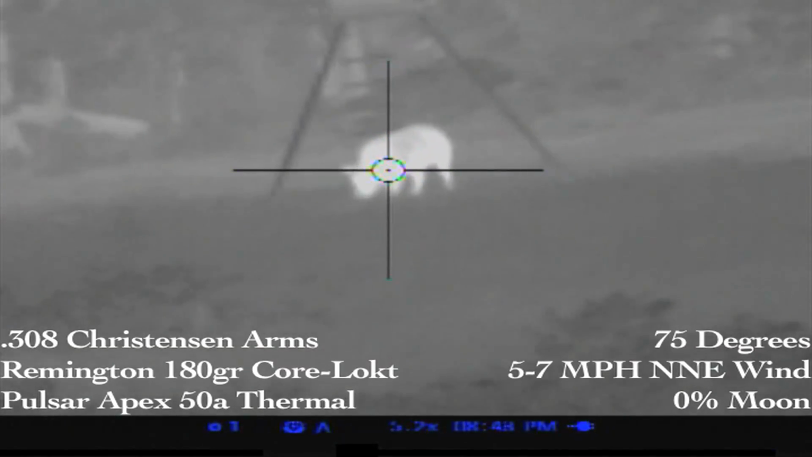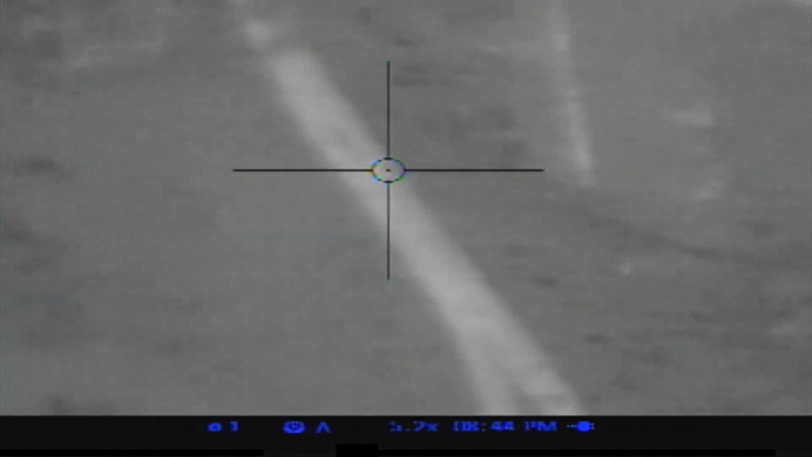The 180 grain Remington Core-Lokt bullet absolutely slammed this boar, causing him to buck. Unfortunately, Sean was not able to recover this boar, having 3 emergencies, including myself, his friend Eddie, and getting Joe to the airport in time.